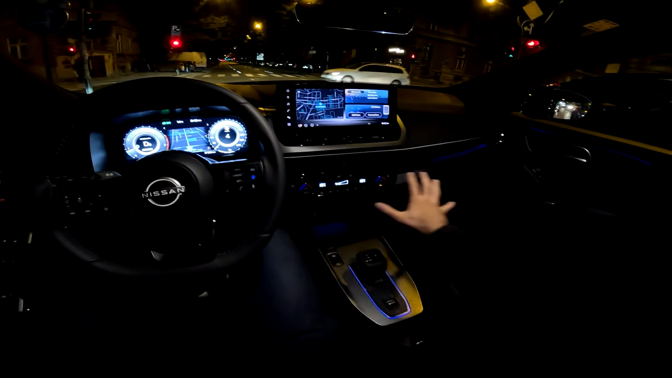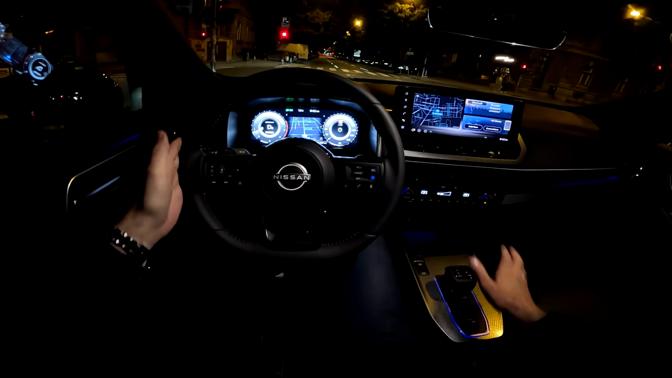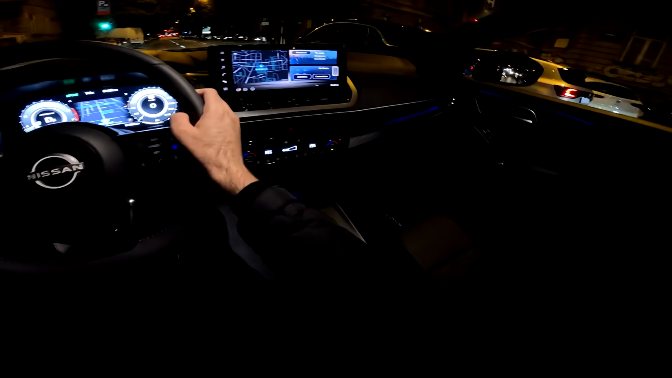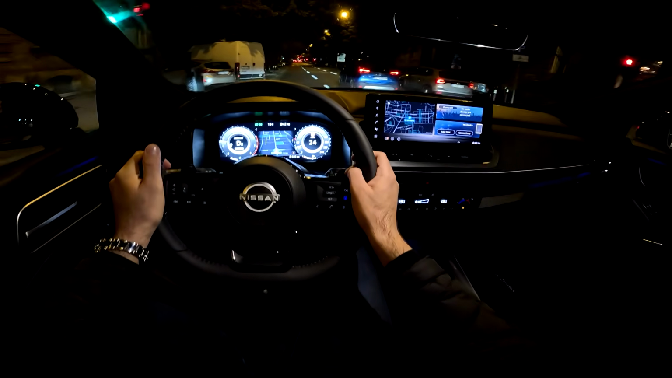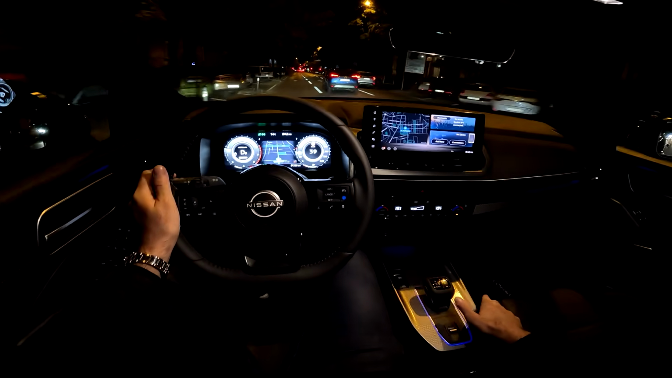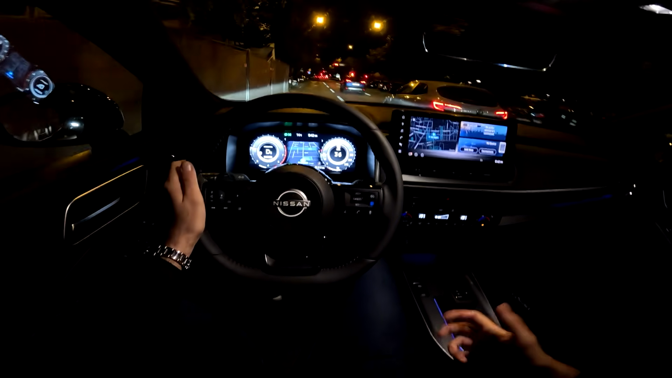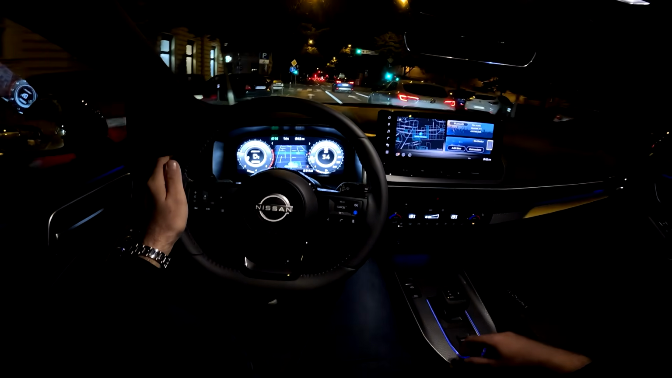And I love the layout here, and again, I must really compliment the materials. They're so good and it feels so nice in here. Now the ambient lights, I think you can see them. There are a bunch of colors available, and definitely a nice place to be. I have them on blue now. You can of course change them, but I prefer the blue. If you follow me regularly, you will know that for ambient lights, that's for sure my favorite color.